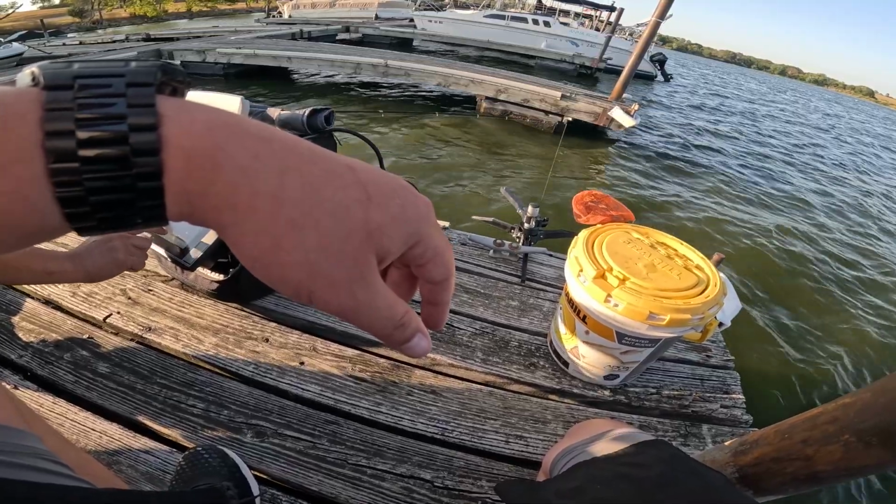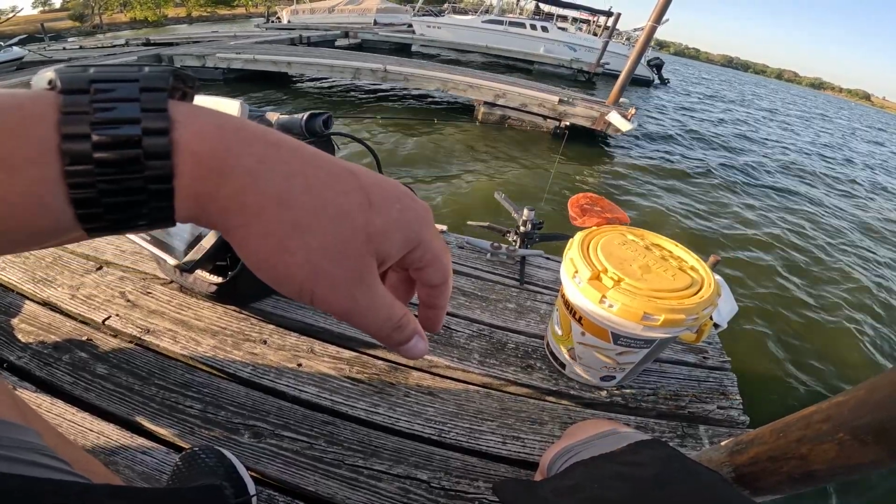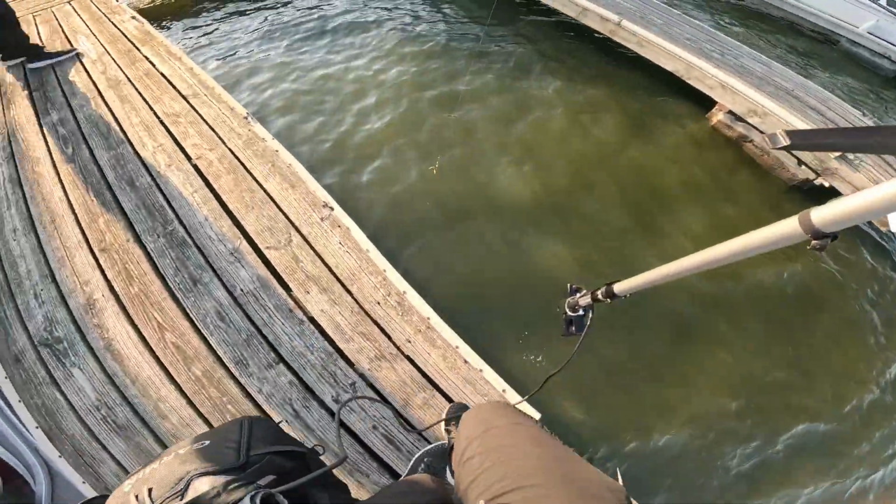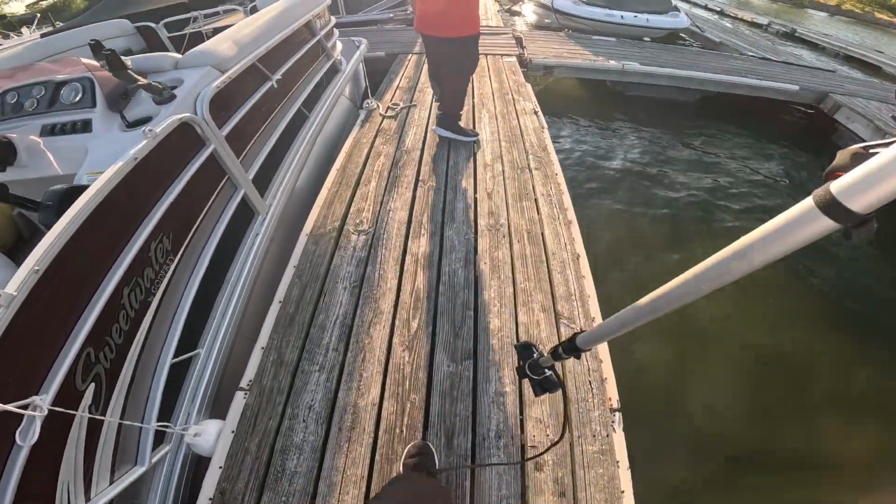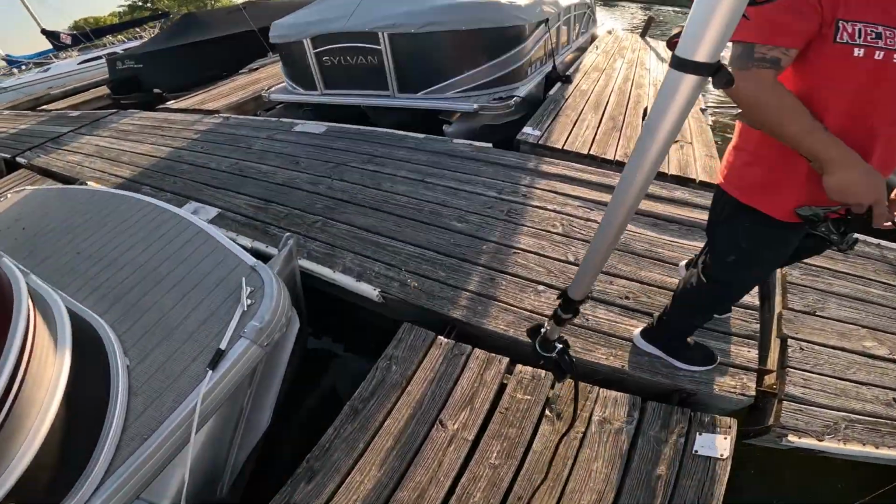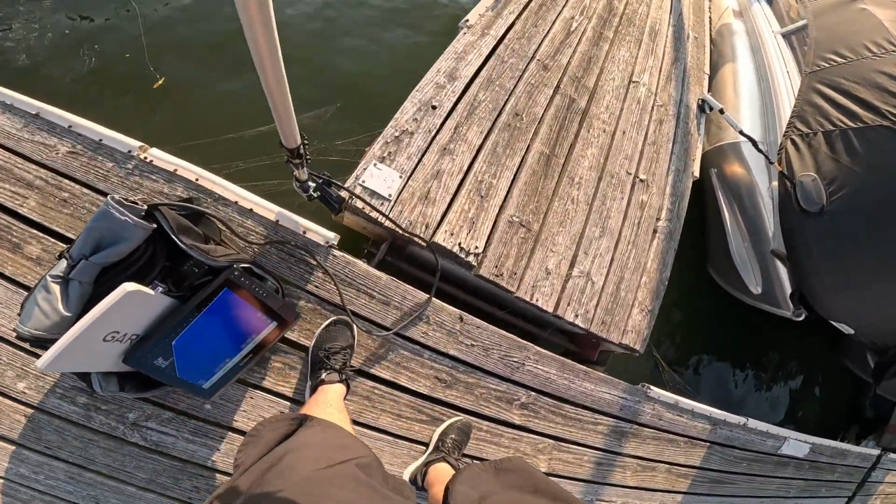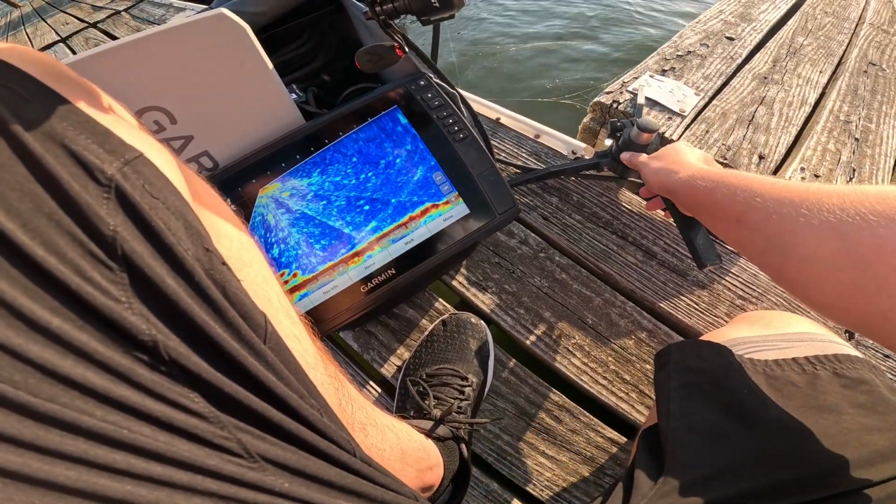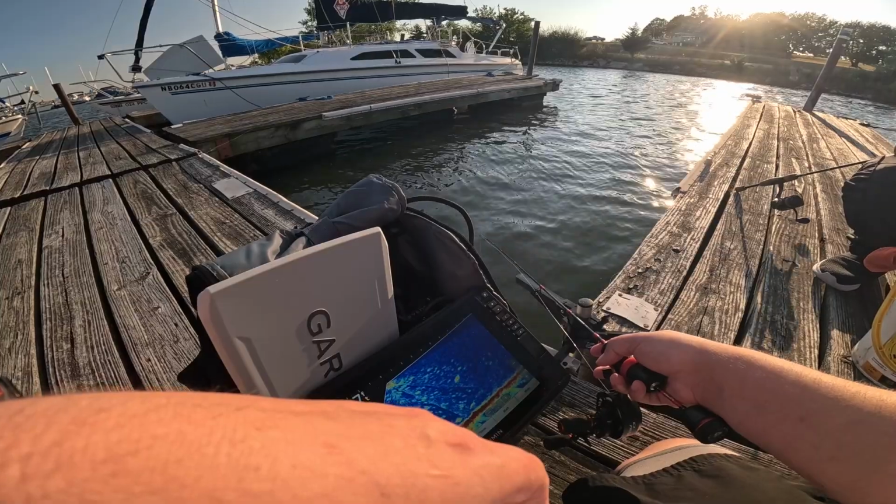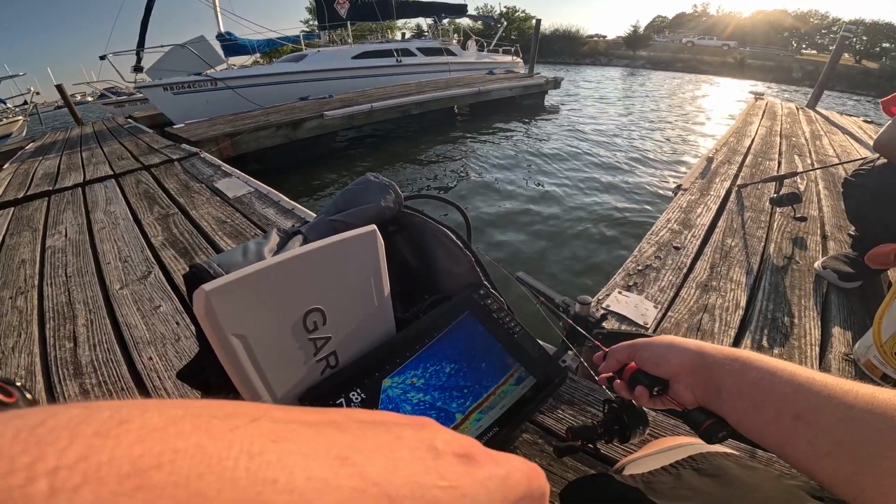We're doing this. Oh gosh. Now my shit's gonna be all messed up. Okay. Let's go to this slip down here. This one. Bro, if I catch a flatty on this, there's no way. It's definitely gonna break off.